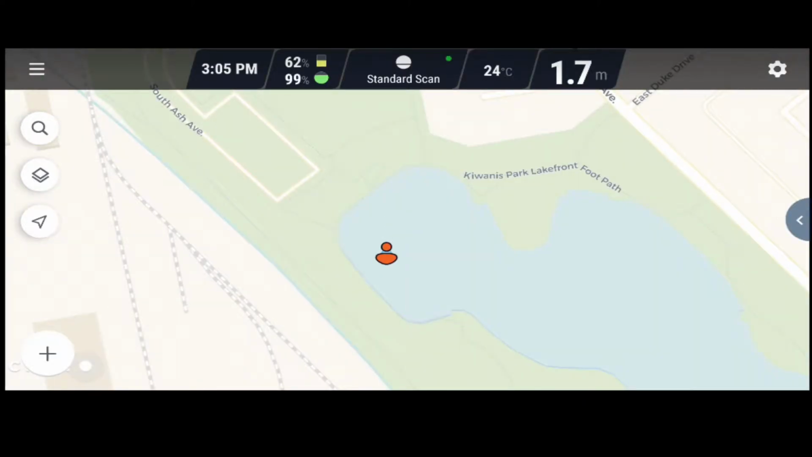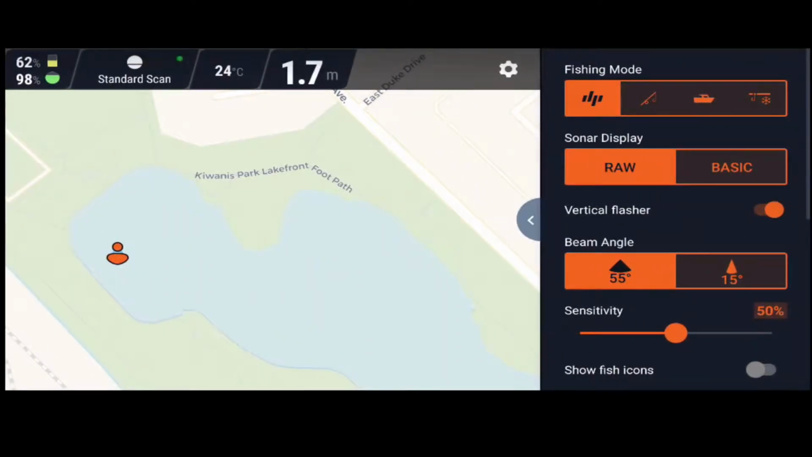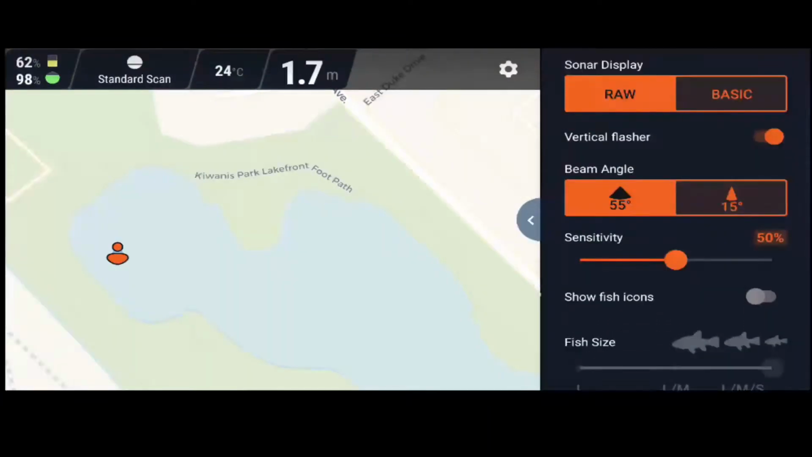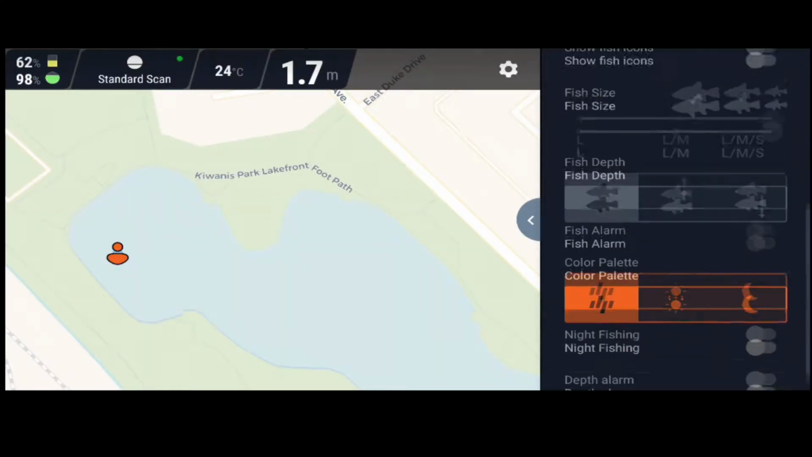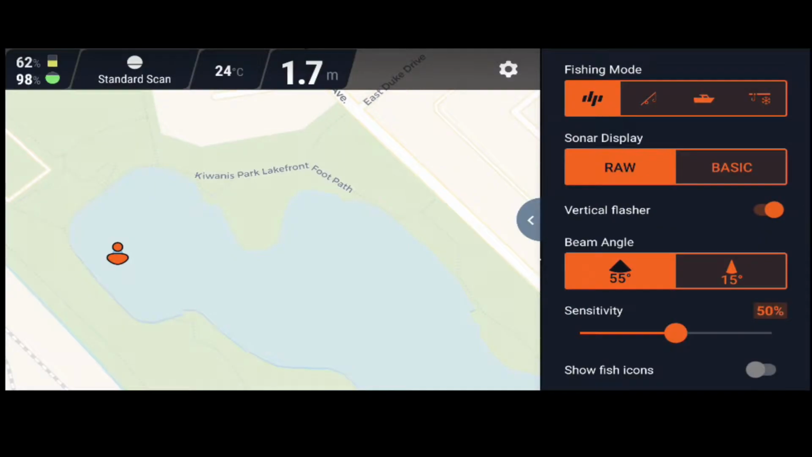Now if you notice, for me it's showing 1.7 meters. I am in the United States. Unfortunately, I use the imperial system, not the metric system. So I'm going to come in here and change a couple of settings because I had to re-log into this, which is also a perfect time to show you everything.